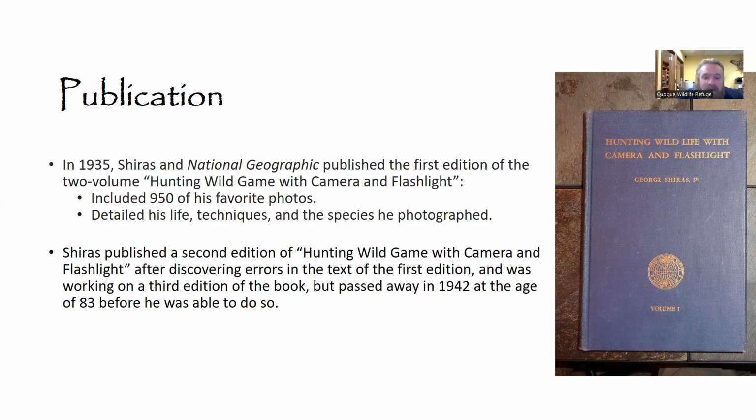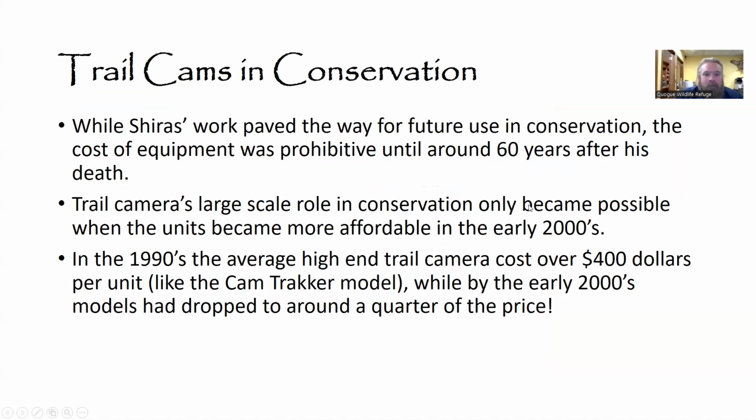After discovering errors in the text, it really irked him. So he eventually released a second edition, which still, as far as he was concerned, was not good enough. And he was working on the third and final edition when he passed away at the age of 83. Again, unfortunately, unable to release that third and final edition.